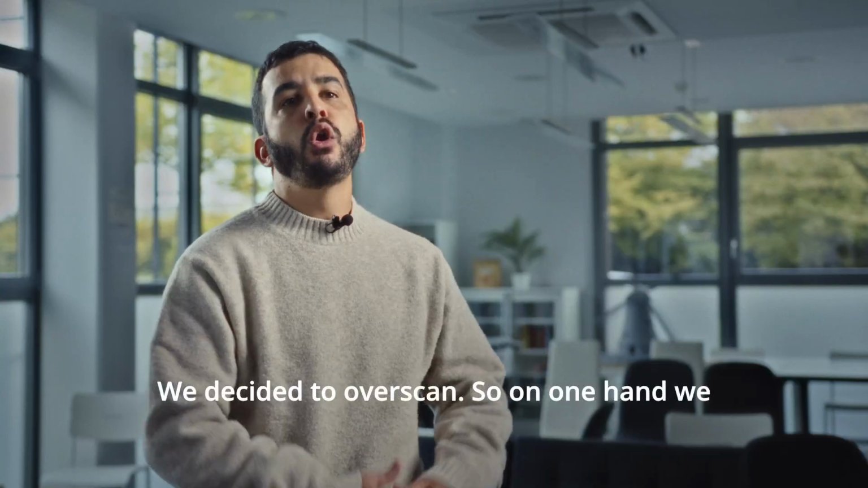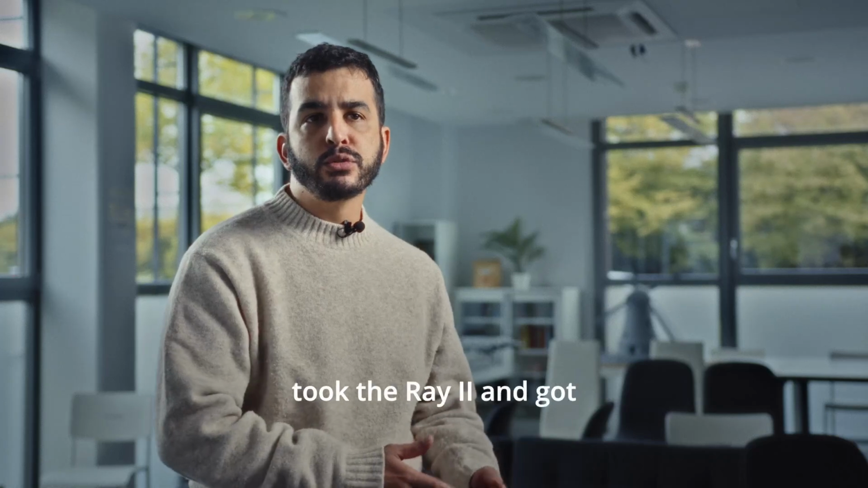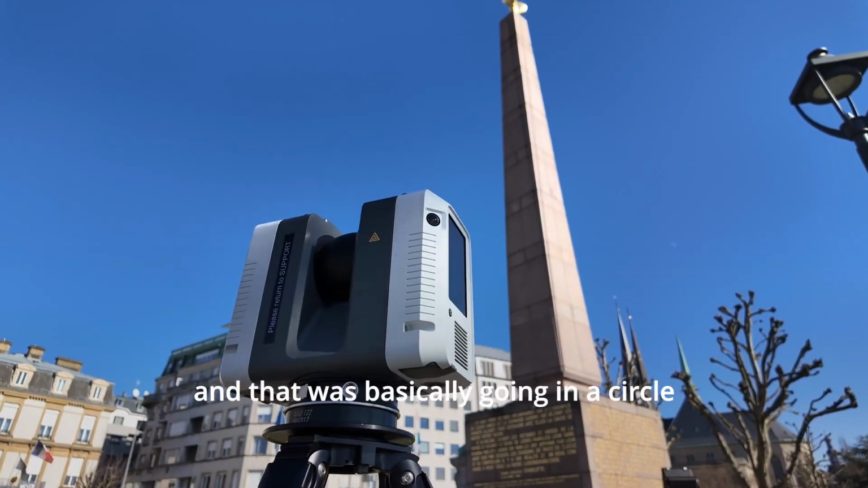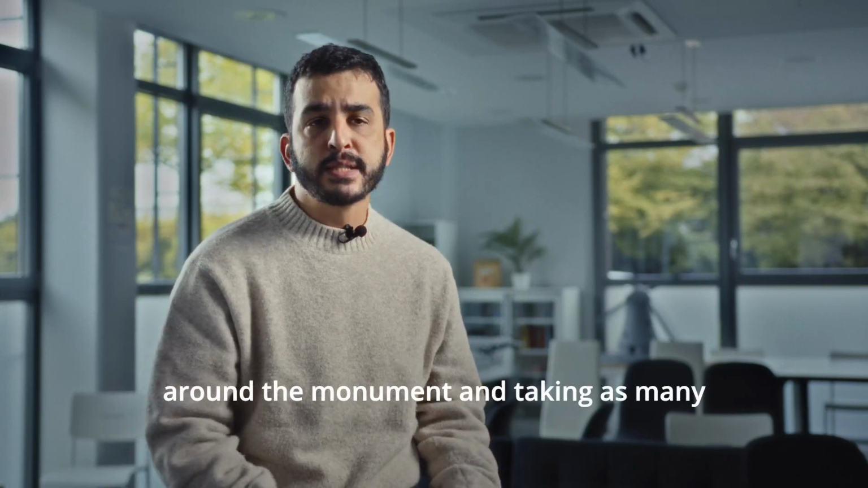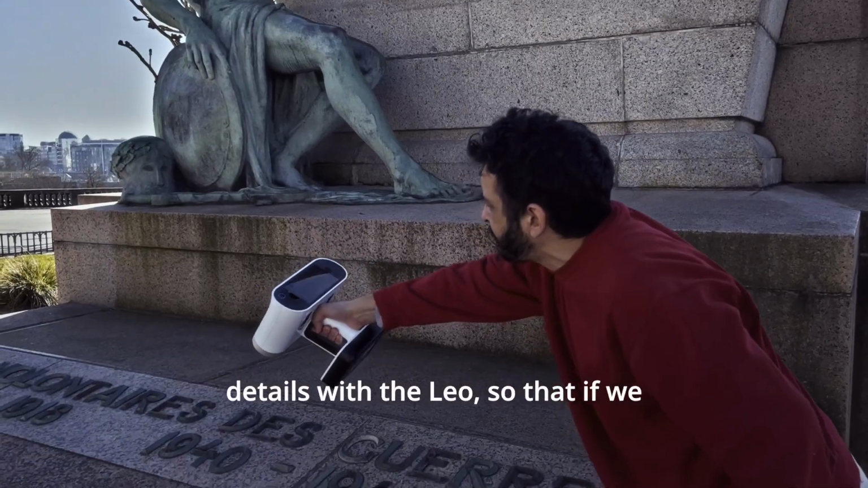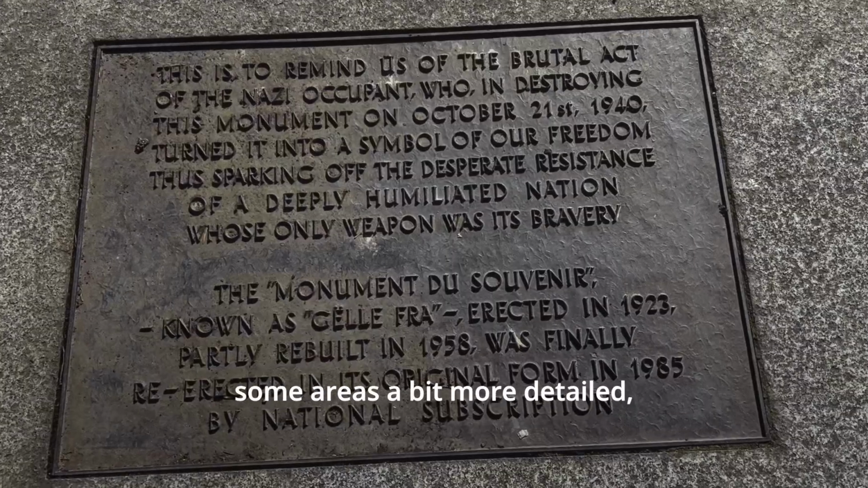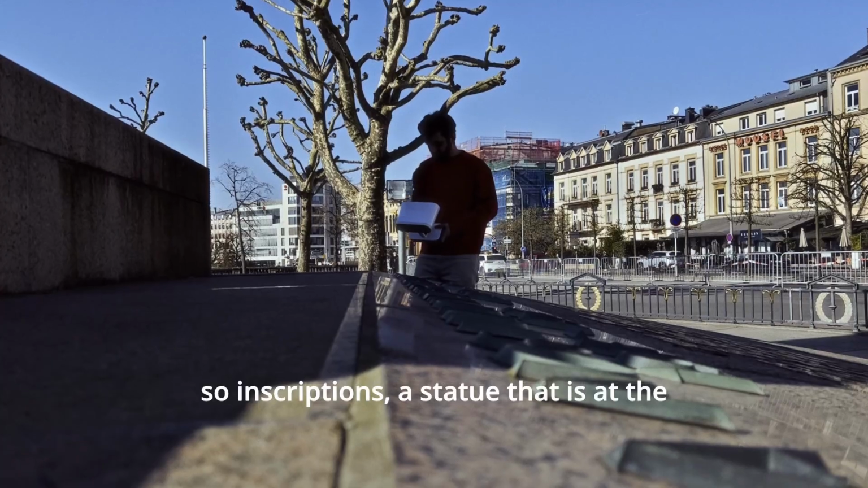We decided to overscan. So on one hand, we took the Ray II and got broad scans of the entire site, and that was basically going in a circle around the monument and taking as many scans as we thought was necessary. And the second thing was to scan a lot of details with the Leo, so that if we needed in the end to get some areas a bit more detailed, so inscriptions, the statue that is at the bottom of the obelisk.